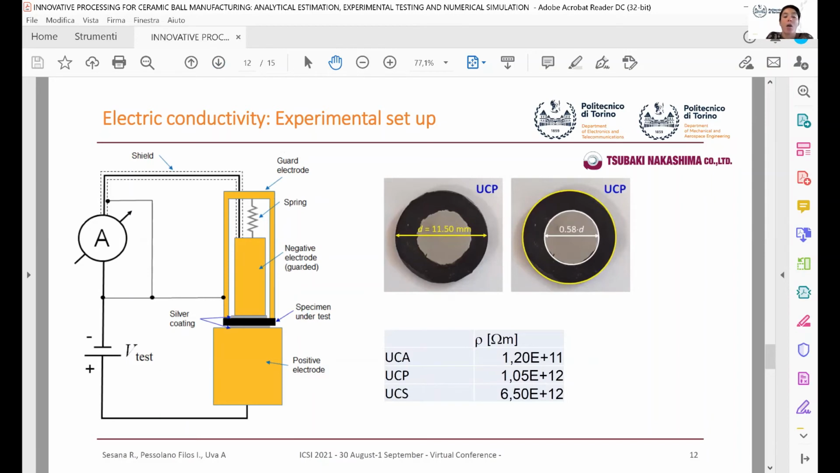Let's move now to the electric conductivity setup. Each specimen has been measured with the voltmeter method in direct current. A DC test voltage of 1 kilovolt is used as a stimulus quantity, while the detected response is the current that flows in each specimen.